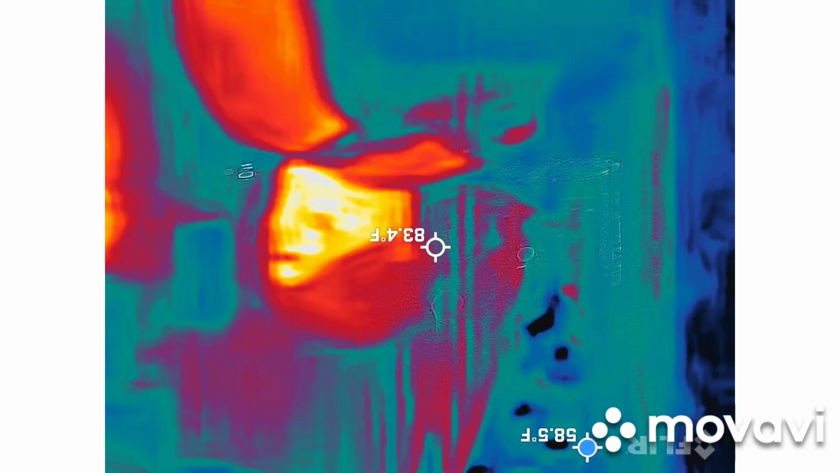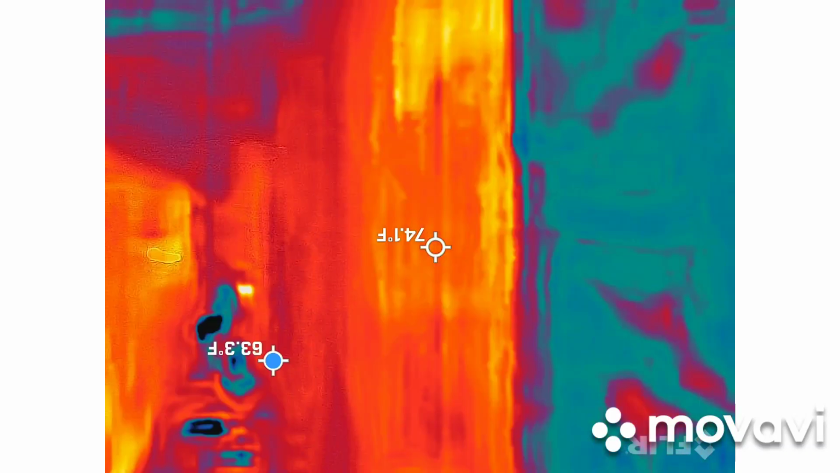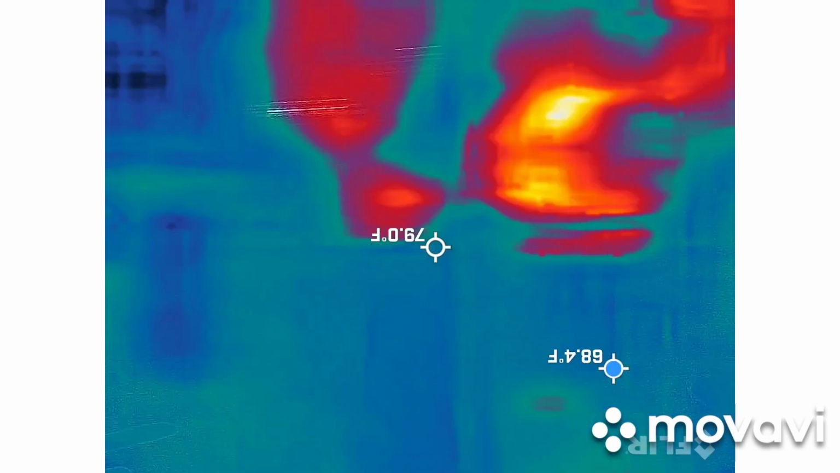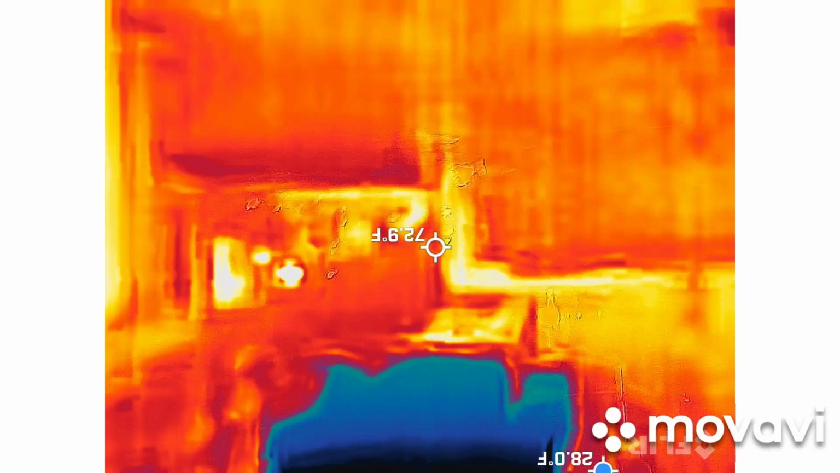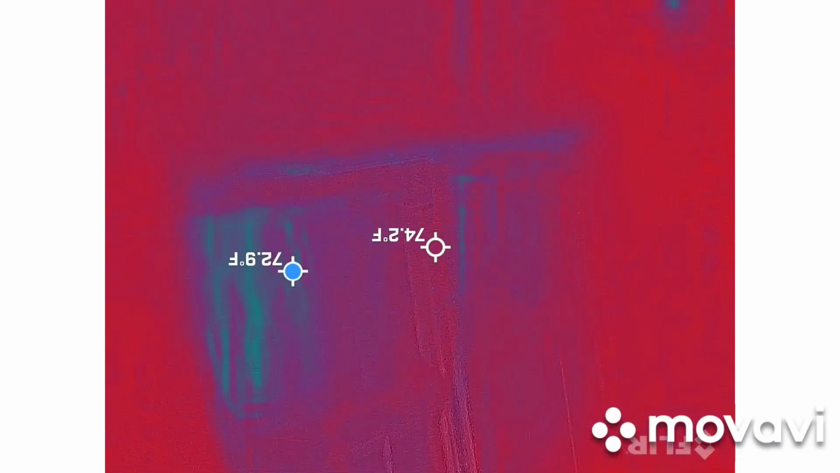The battery's low up there. How much longer does that have? I carry a stack of them because I know it dies early. This whole day, you feel like turning it off. It's pretty odd that they're going red already.